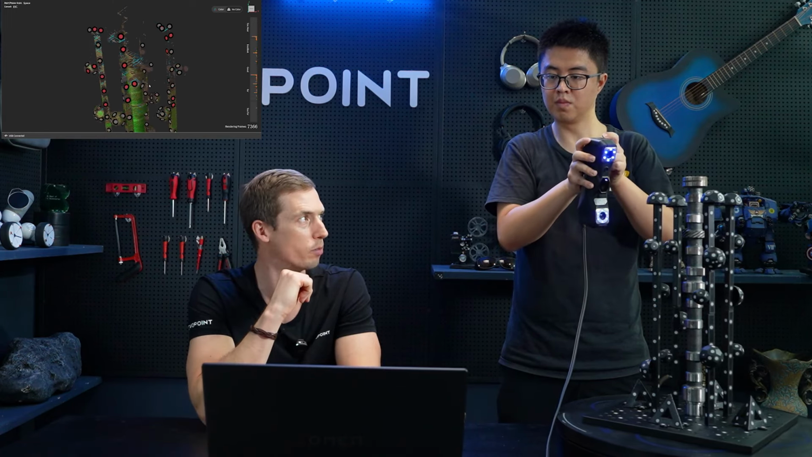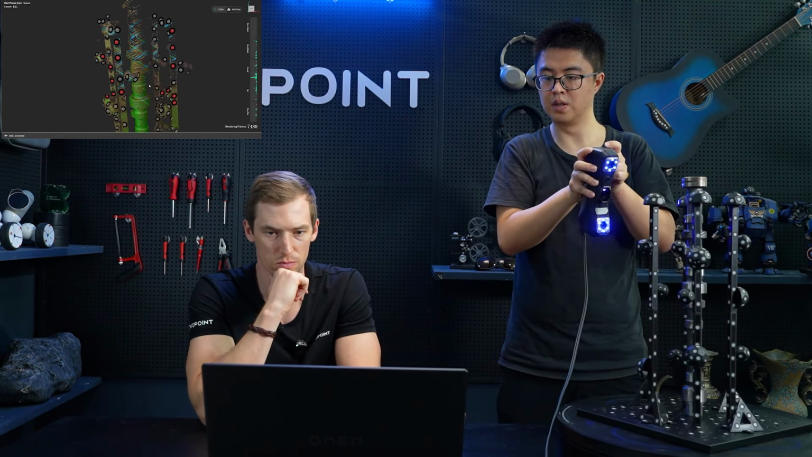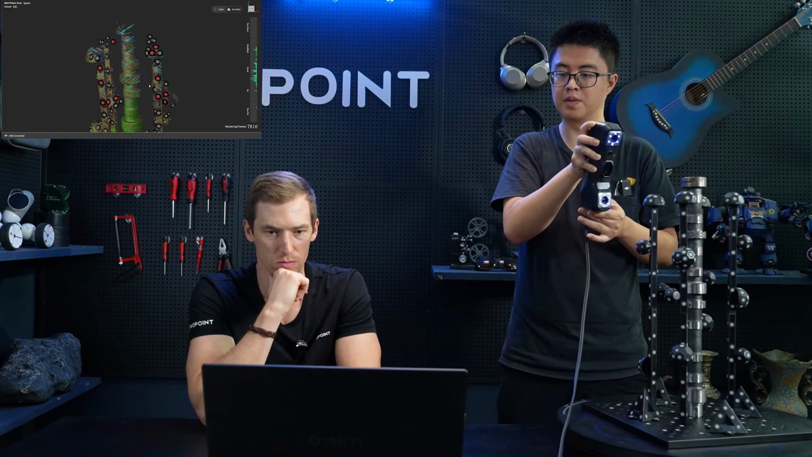Does it zoom in even more if you push it again? No, it just goes back to normal. It's like zoom in and cancel the zoom in. That's how it works.